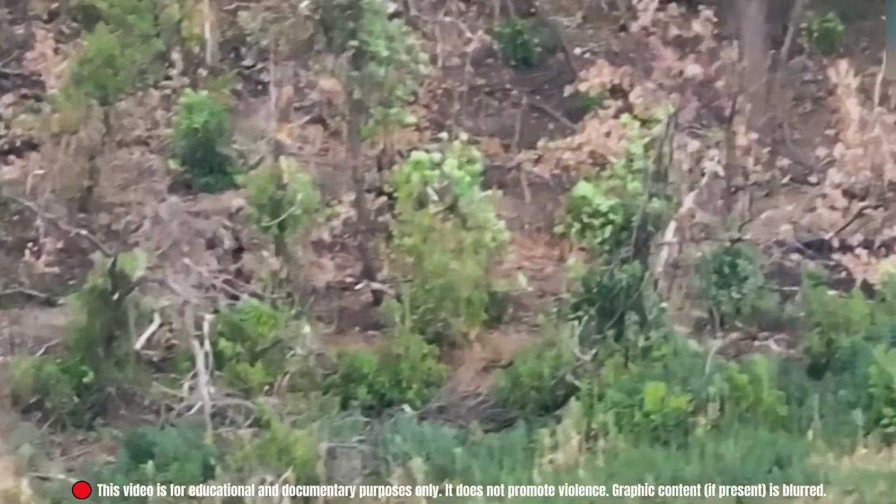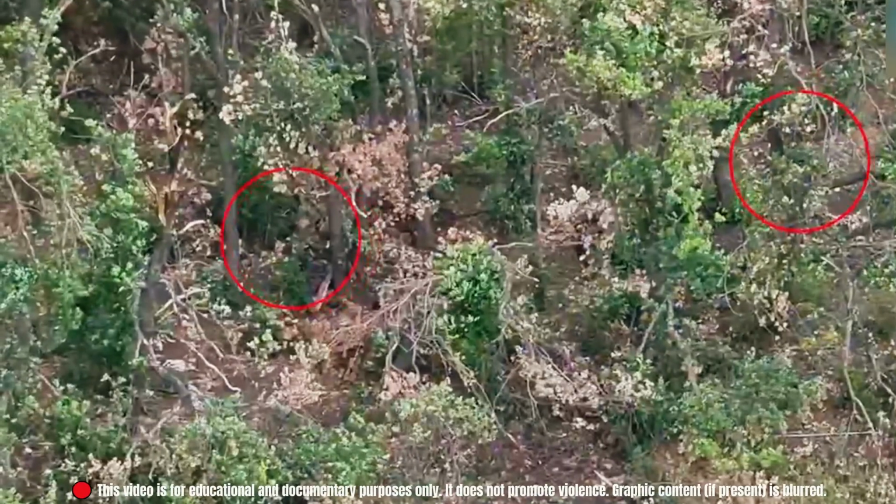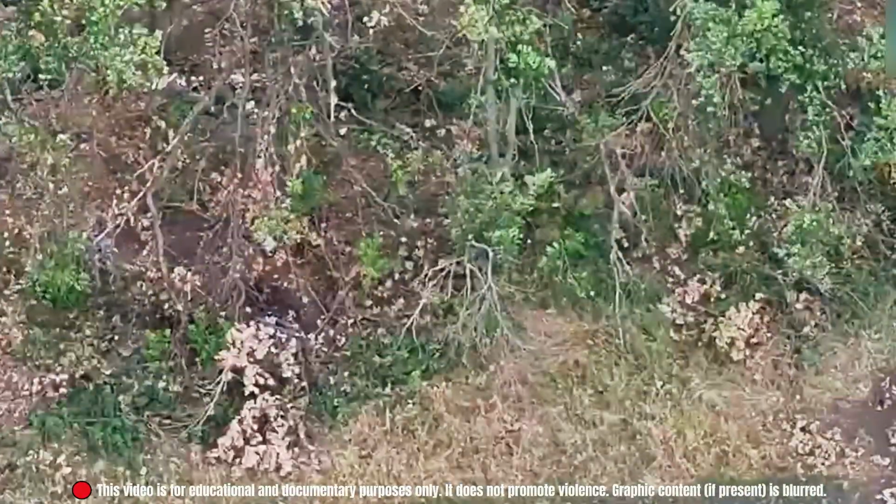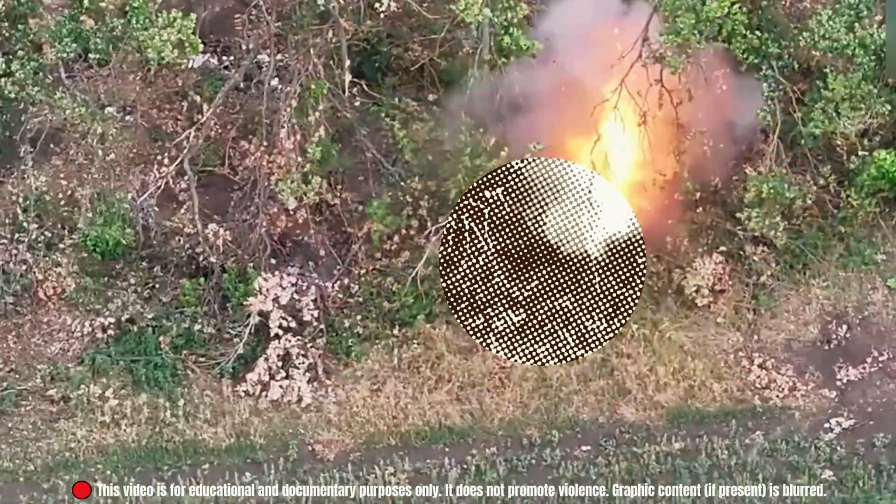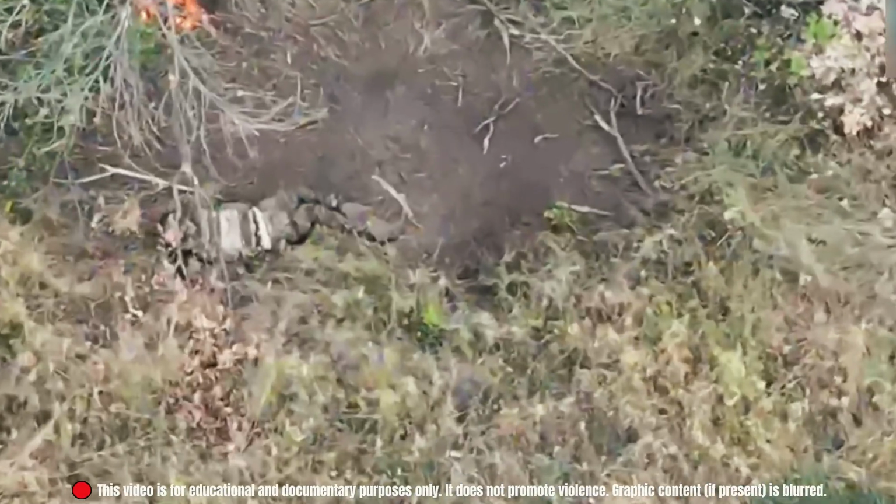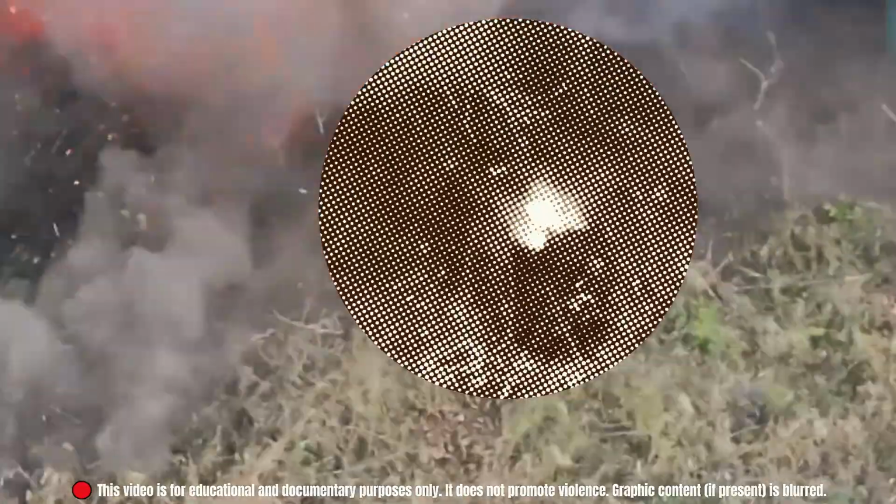In the forest near Krasnoyarchensky, movement was spotted, erratic, exposed. A Russian soldier, alone and disoriented, was trying to escape something unseen. But behind him, a Ukrainian FPV drone was already closing the distance. After several turns, the drone struck from behind. He stumbled. Before he could recover, another drone came from the front. The trees shook for a moment, then went silent. This shows how coordinated FPV drones can seal both retreat and rescue.